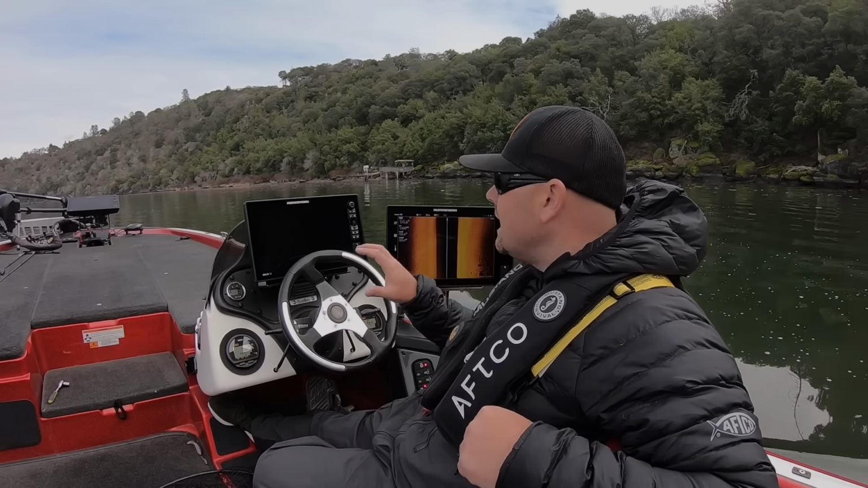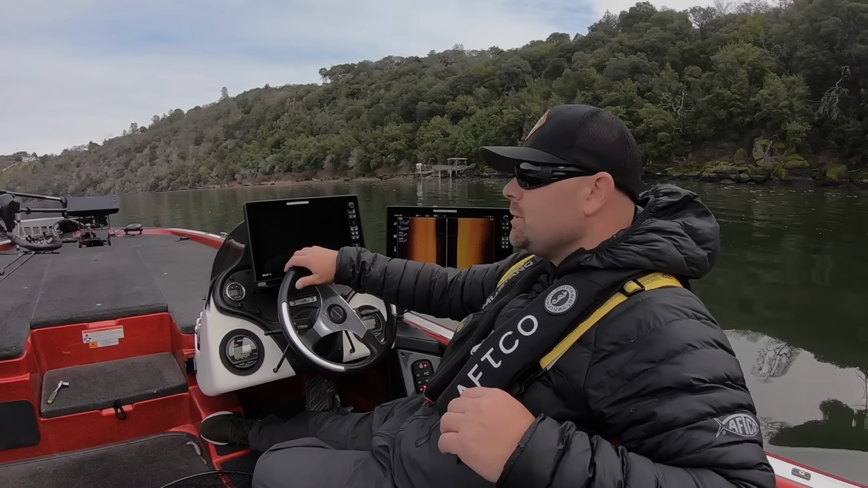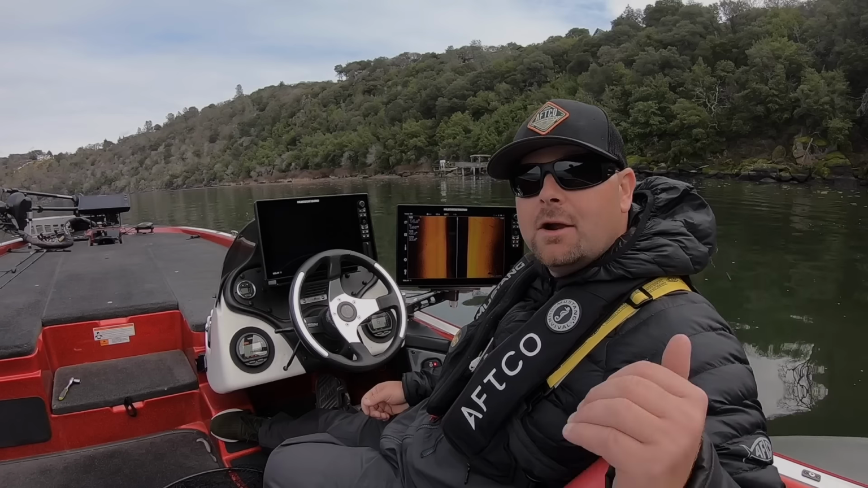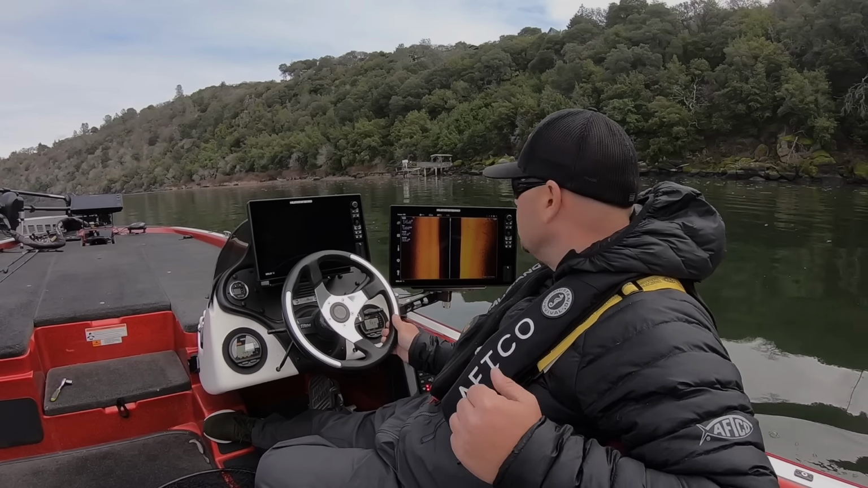Now for those of you that have the Humminbirds, the mega imaging, that's where you're going to want to switch to your megahertz, your mega imaging. That is going to give you the clearest picture.